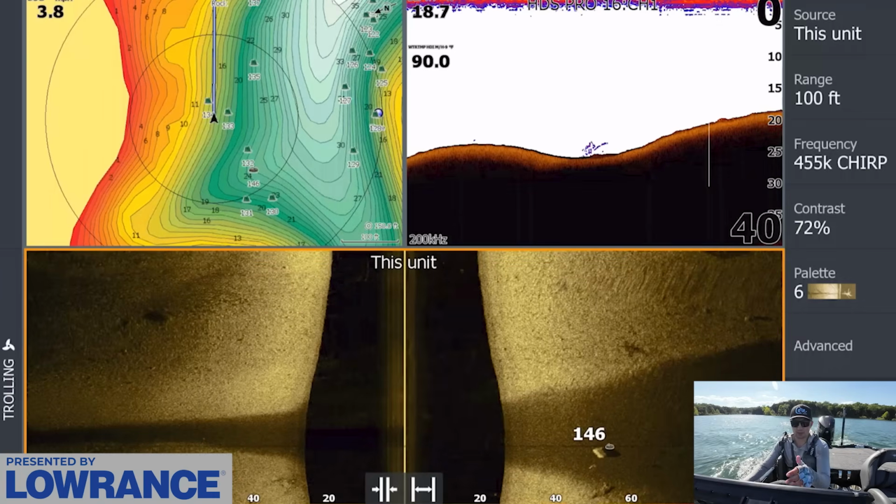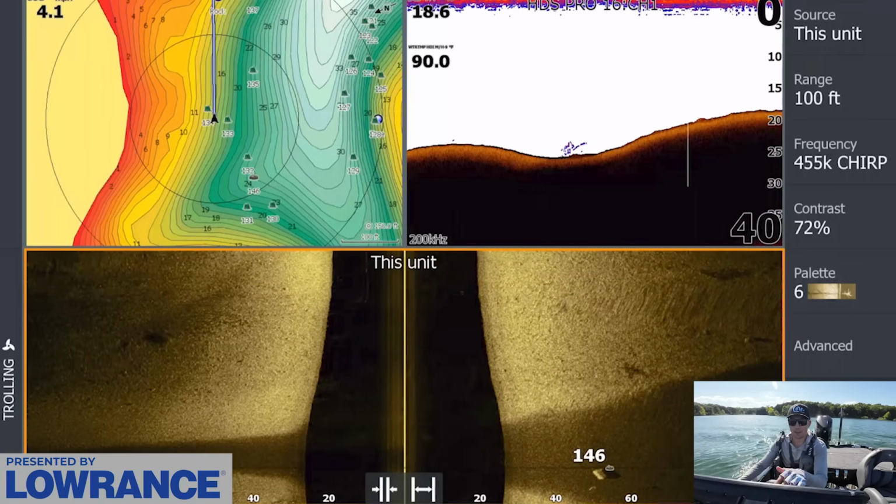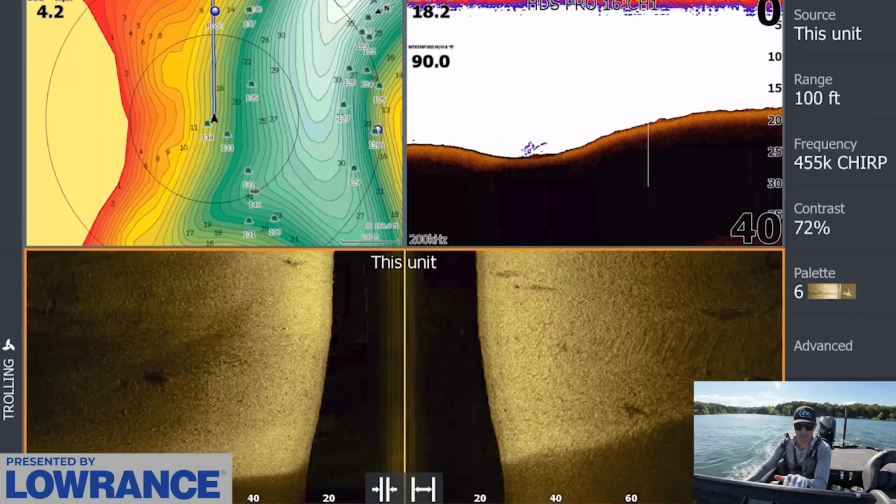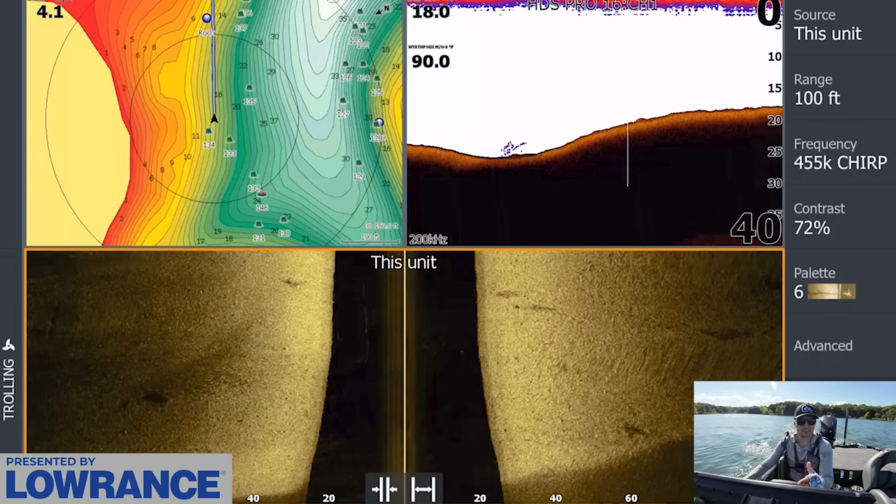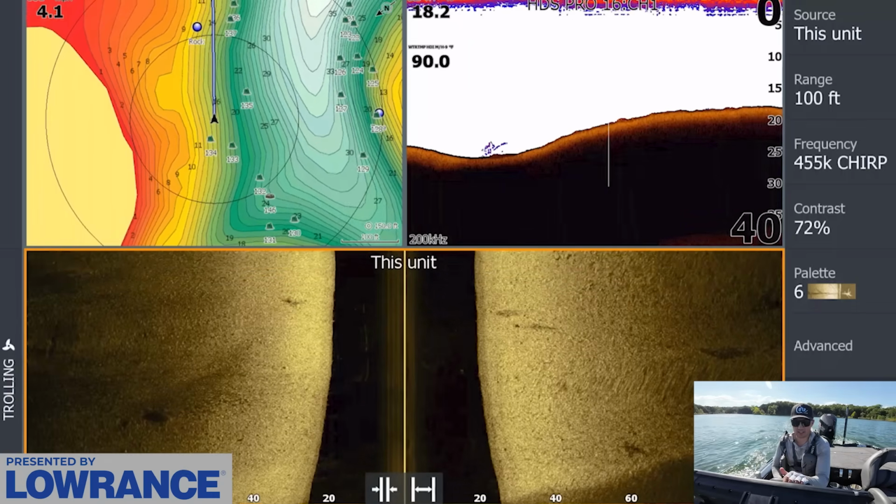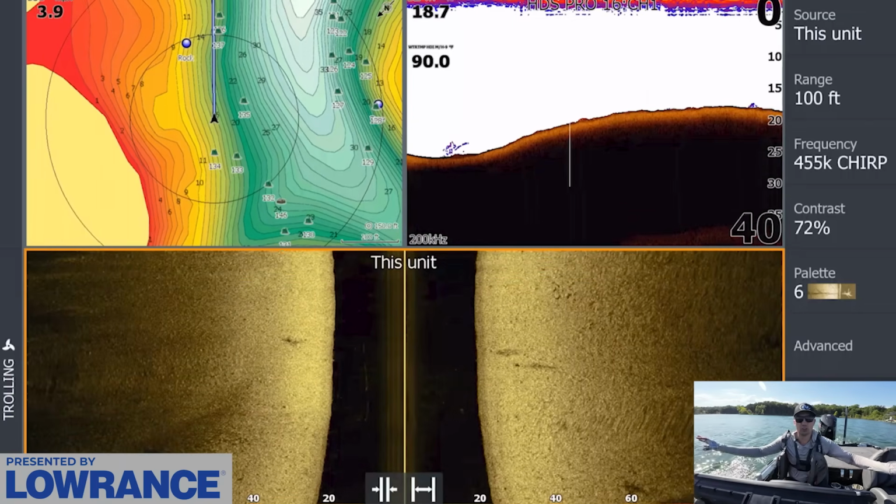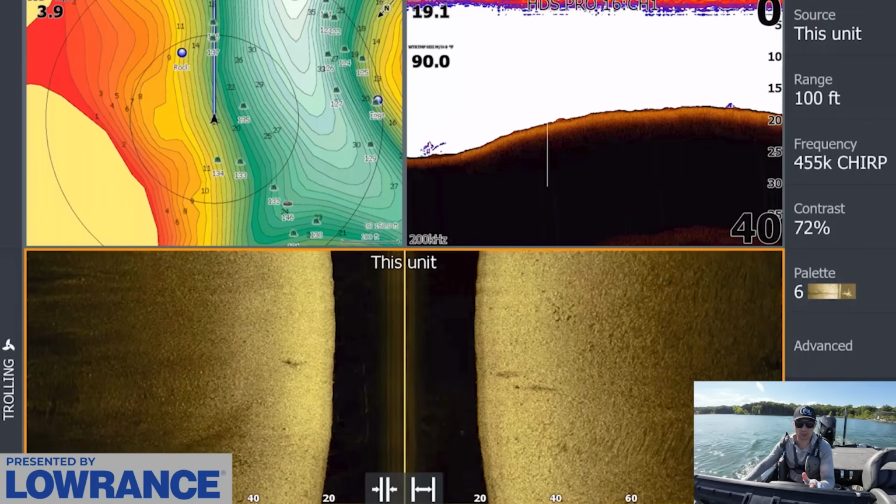And you can see I graph with my side scan, my mapping, as well as my 2D sonar. And ideally I want to be staying in a general depth range that I feel comfortable in. Usually I'm in like that 20 foot of water depth range, because I can scan all the way up to like 10 foot and all the way out to 30, 35 feet.